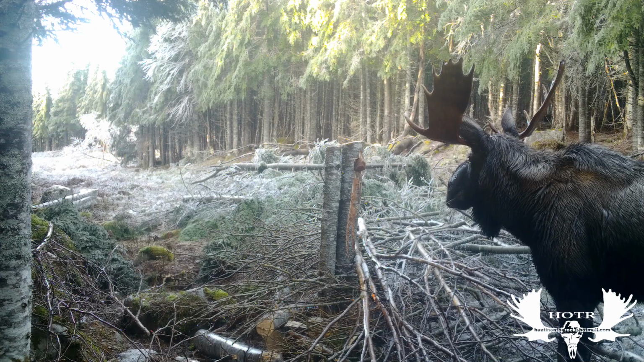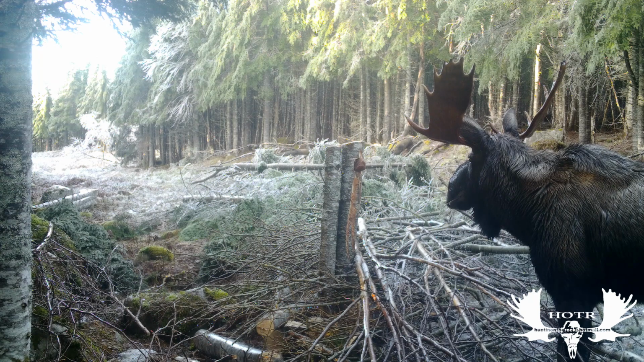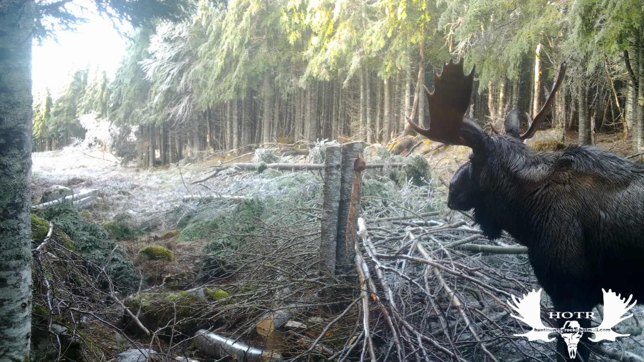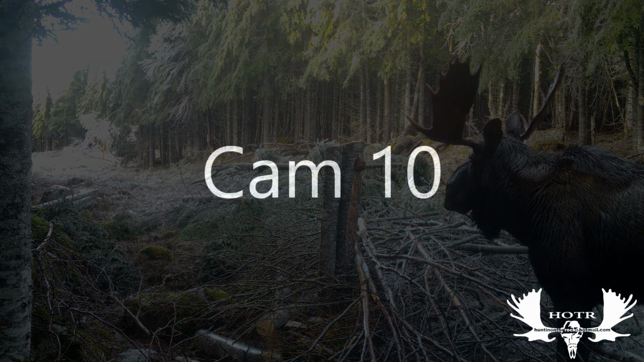In the direction that this bull is looking now, that's the way I come in to check my camera, and it seemed like this bull was very cautious, like he knew that's the way I would come in. Probably I've been pretty close to him and I just didn't realize it, and he'd always be watching to make sure that if he heard me coming he'd be long gone before I actually showed up.